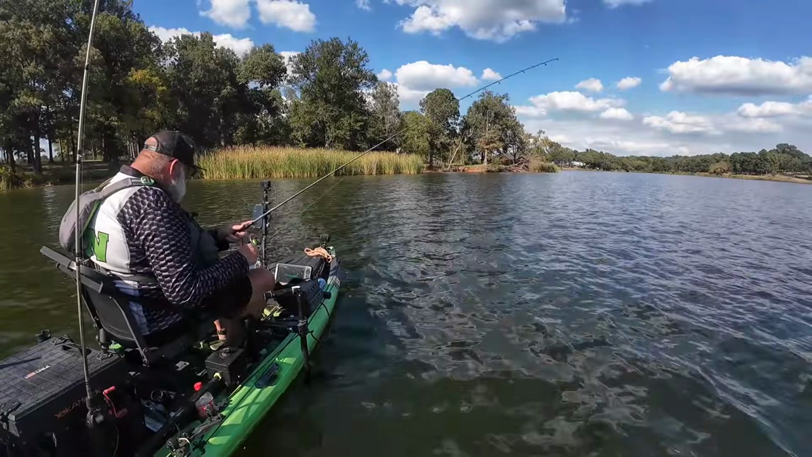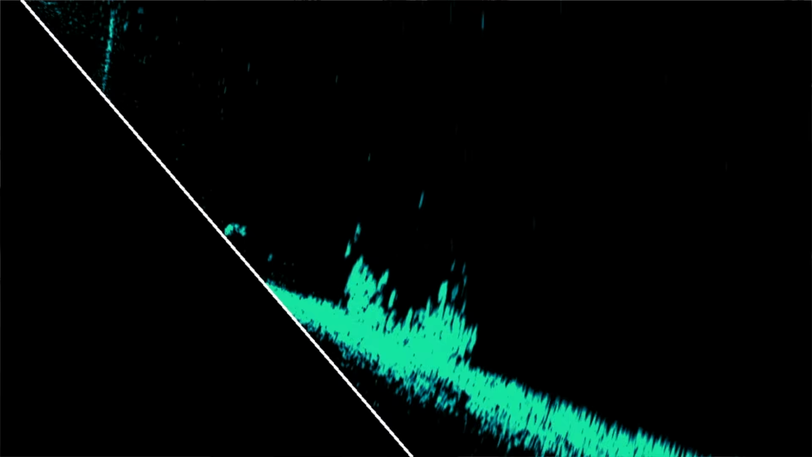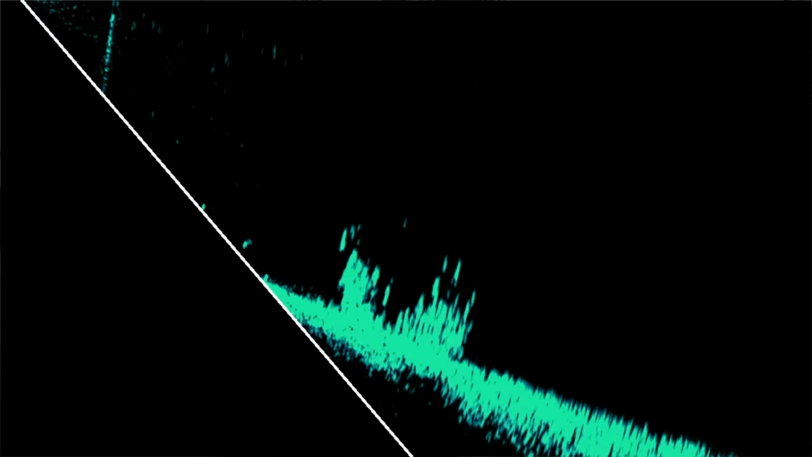That single eat rewired countless years of my confidence. For the next 365 days, I yanked my mapping chip out, turned off every other screen that I had, and I ran nothing but forward-facing sonar. No 2D, no down imaging, no side scan. You can call it a stunt. I call it a master's degree in real-time bass fishing.